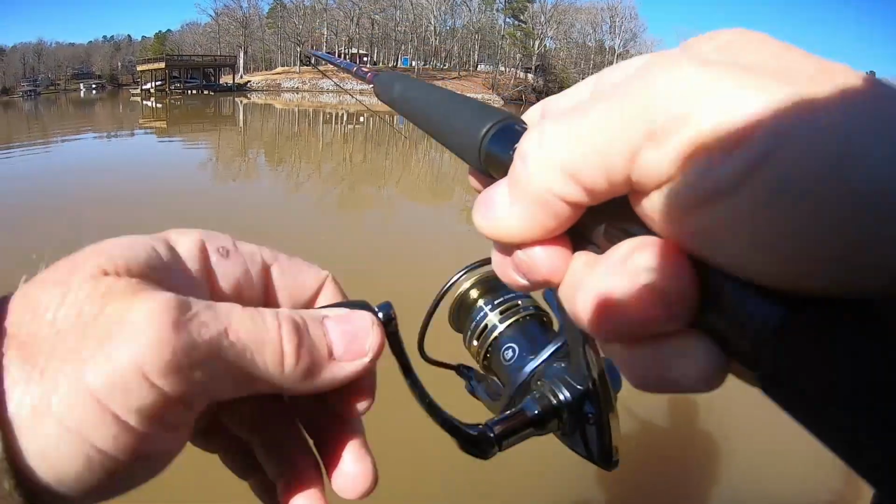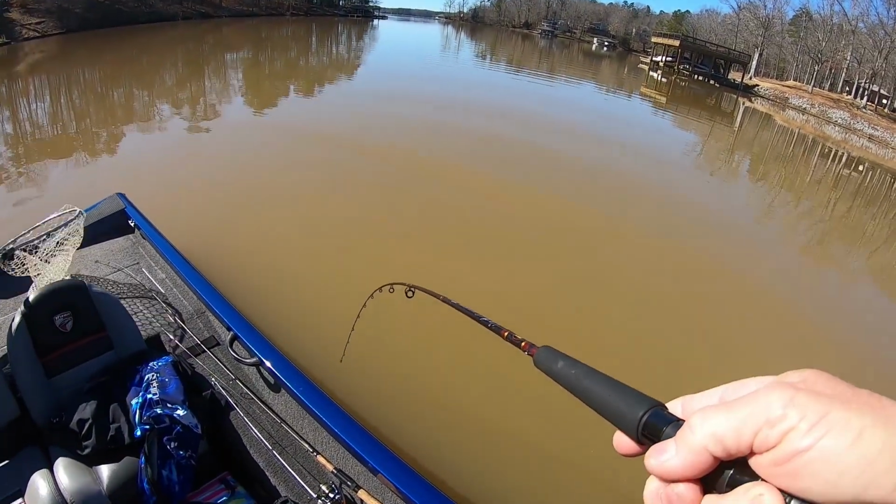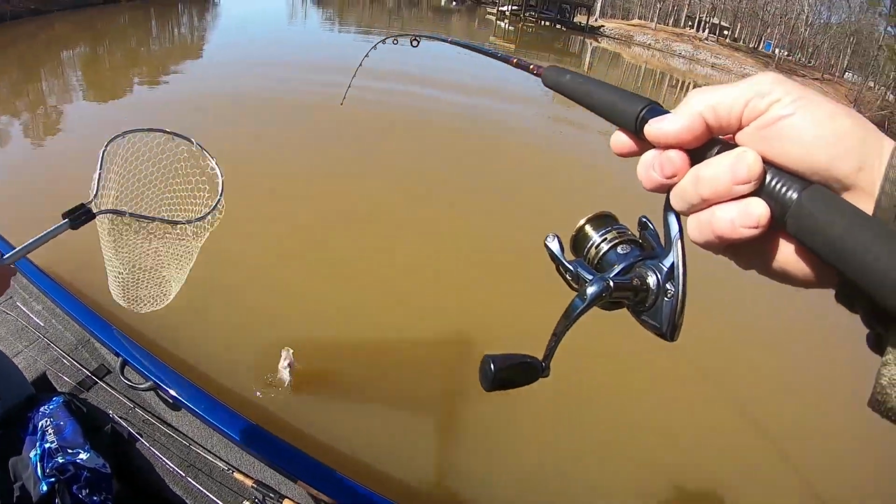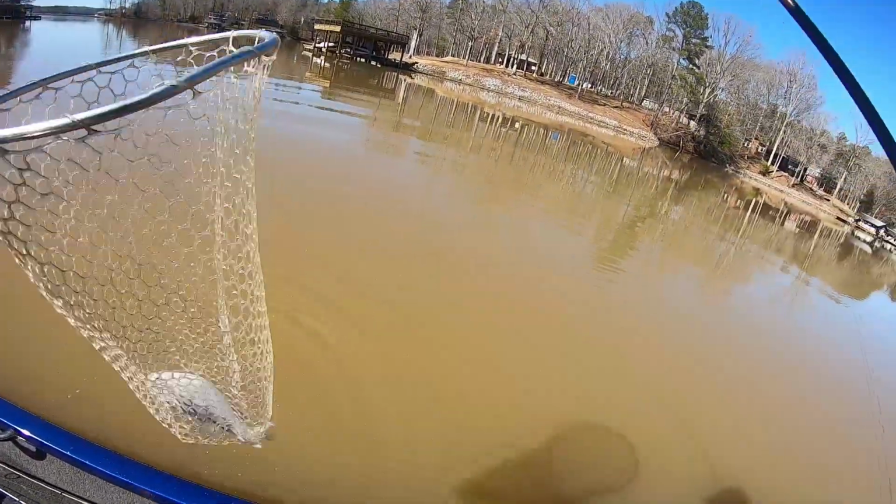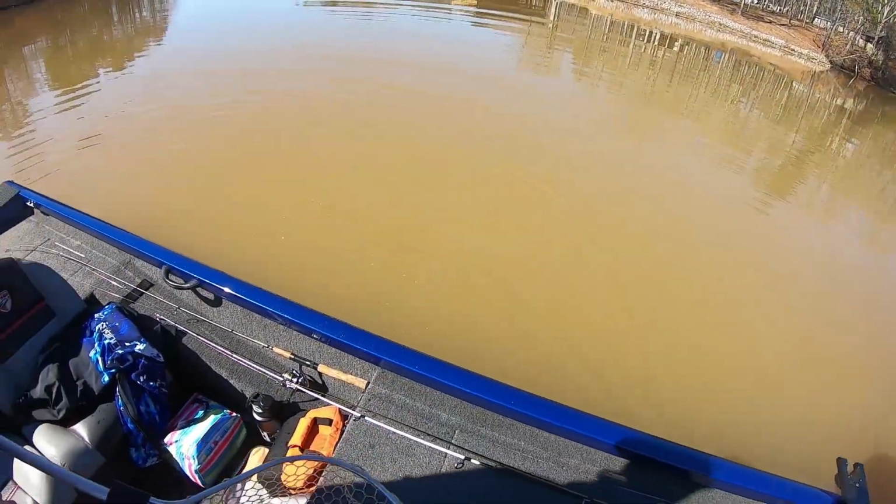Nah, he ain't that big. I'll net him though. I'm not going to pick him up. He's not a big one. I don't want you to get too excited. He's just a decent one. He's probably 12 inches. Some line, maybe, bowing the rod real bad. Put the bow in my rod. I just don't want you to break your rod.